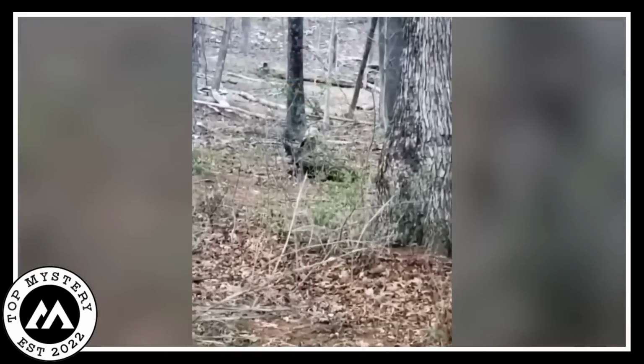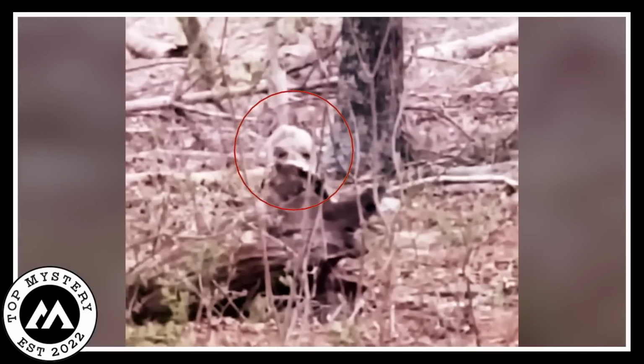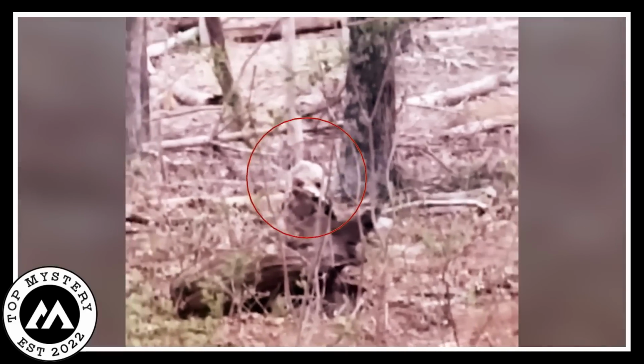The camera kept recording, showing a ghostly encounter in the Appalachian wilds. This creepy adventure left a scary memory, turning the once beautiful jungle into a place of secrets that will always give you the creeps.